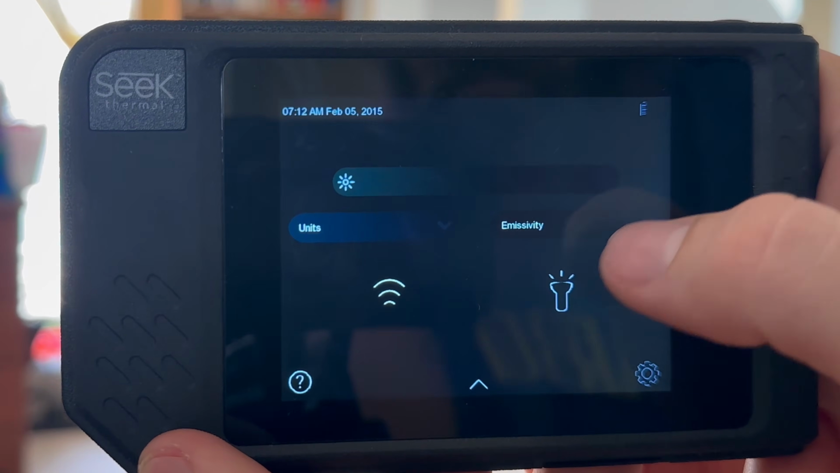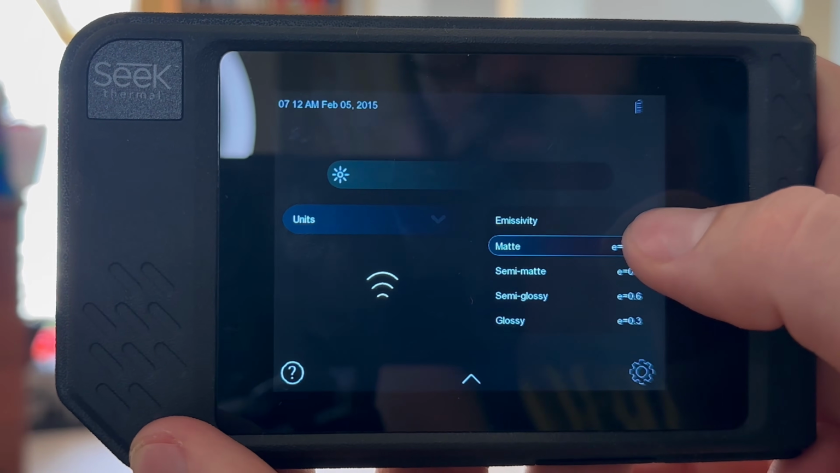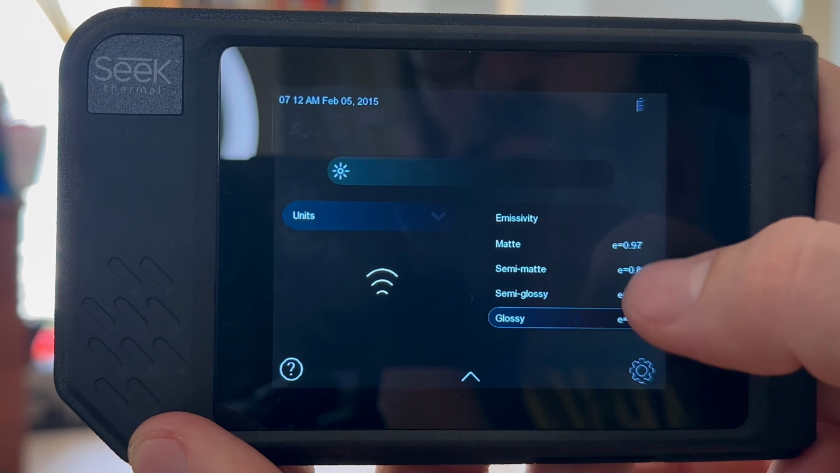Now, it will let you type in the number you want, which is great, but getting there is such a pain, and the tap targets are so tiny. I would not want to do this ever out in the field, especially if I'm dealing with a screen that is too dim because for some reason the viewing angle is all screwed up. And then when you go into changing emissivity, background temp, you can change emissivity. You cannot change background temp, but they have only certain emissivities that you can pick. You can set it to 97%, 80%, 60%, and 30%. And 30% is wild because, again, you cannot change the background radiation.